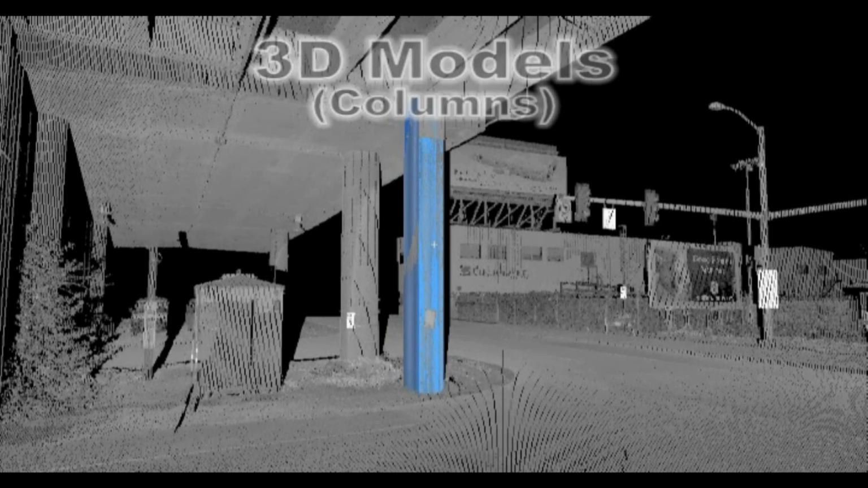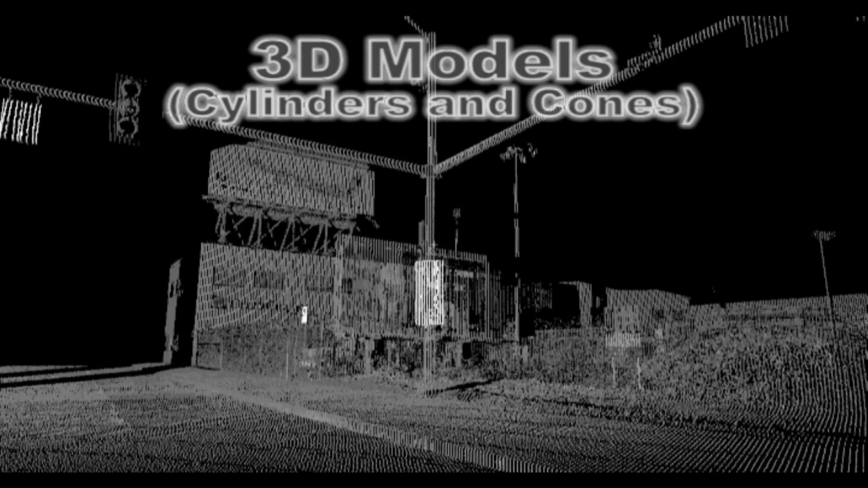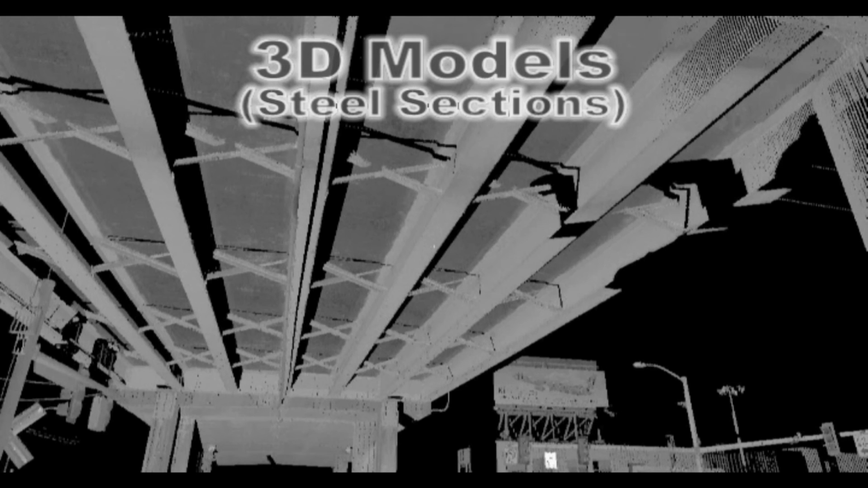Geometric objects and shapes can be generated directly from the scan software to model things like boxes and cylinders for columns. These objects allow for accurate measurement and locations of these features and can also be exported for use in design and CAD software. Complex objects like standard steel sections such as I-beams and box girders, piping components, and fittings can also be created using the scan software tools.